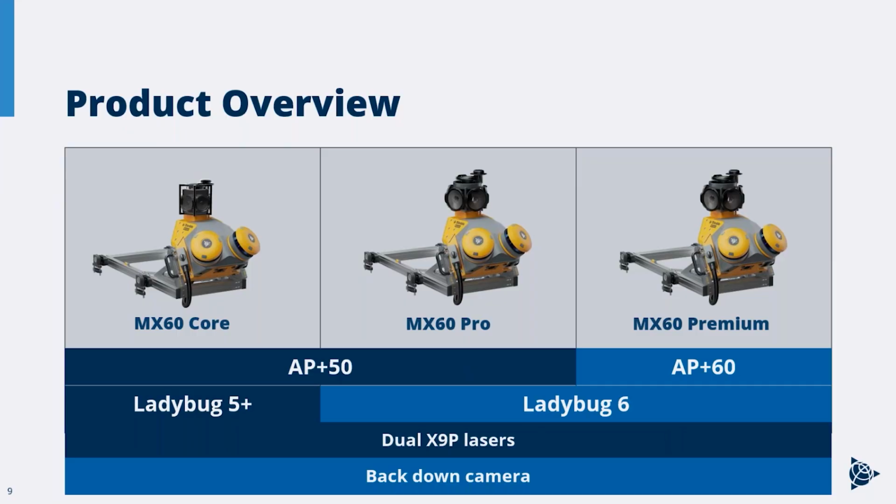So one key point on the MX60 is that we have 3 separate versions of it. Trimble has switched or is adopting kind of a product lineup naming convention where we have Core, Pro, and Premium, and that's reflected across a number of different product lines.